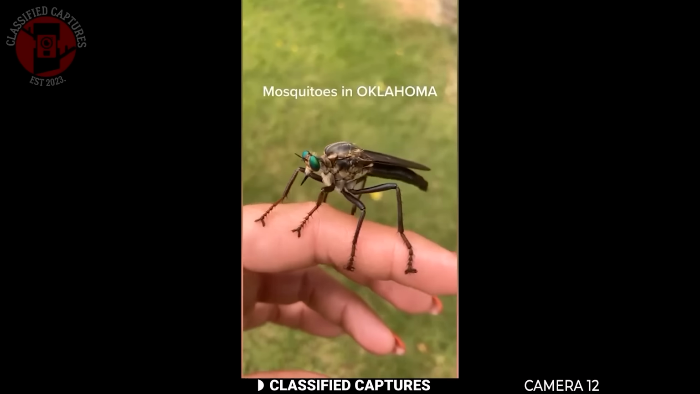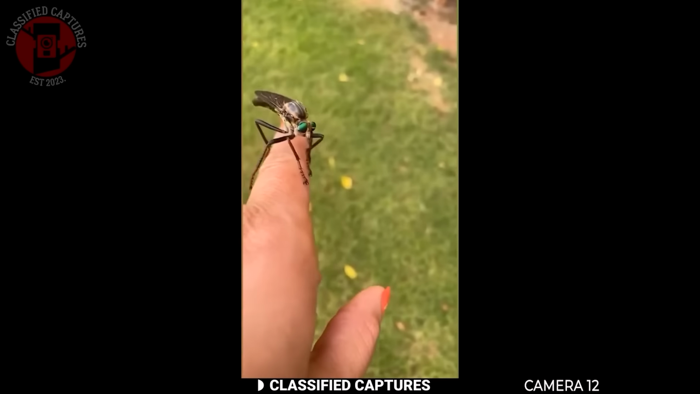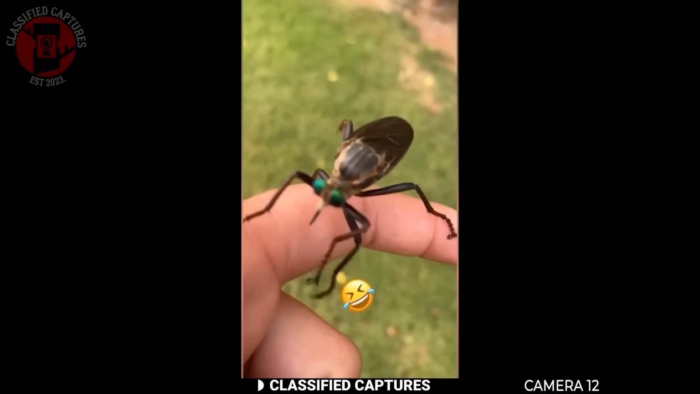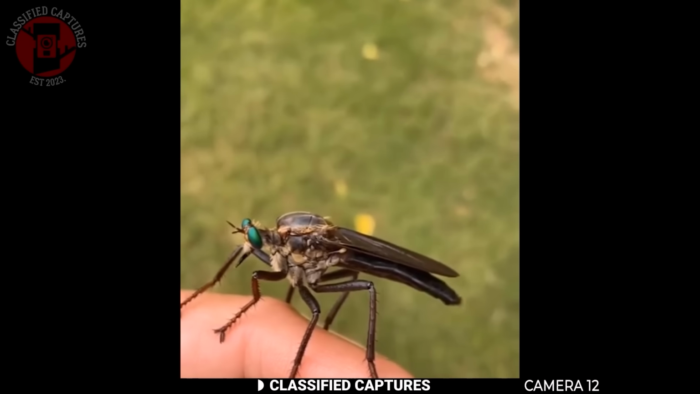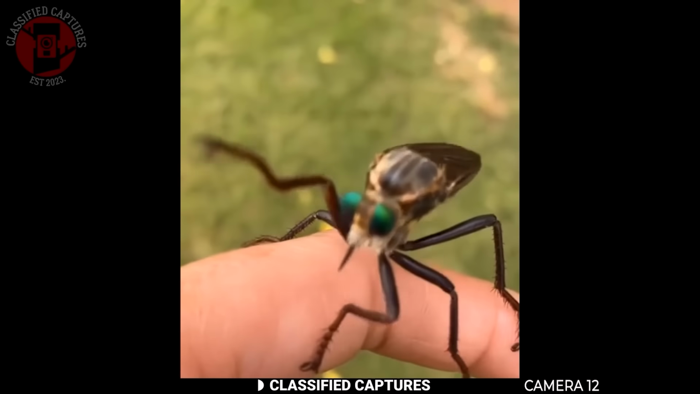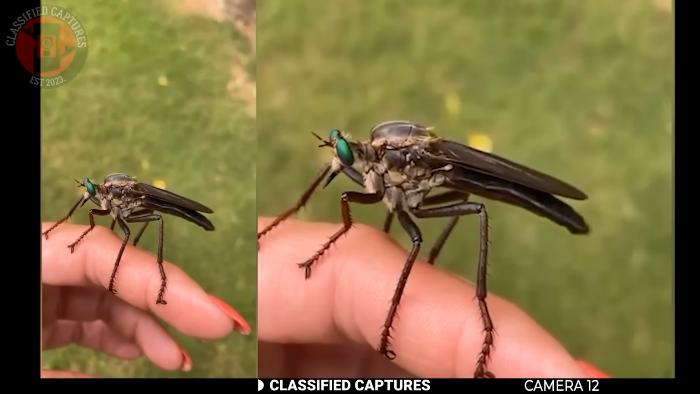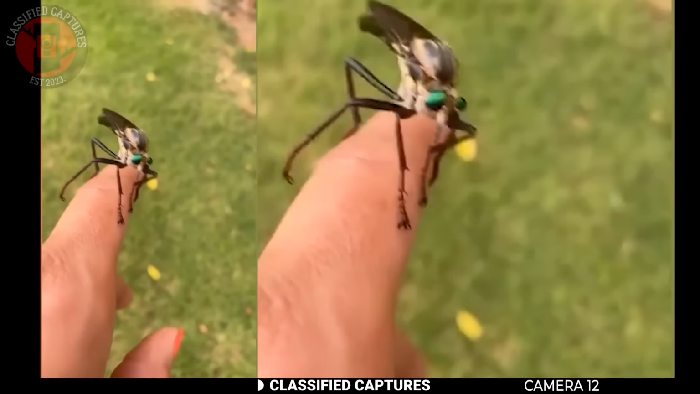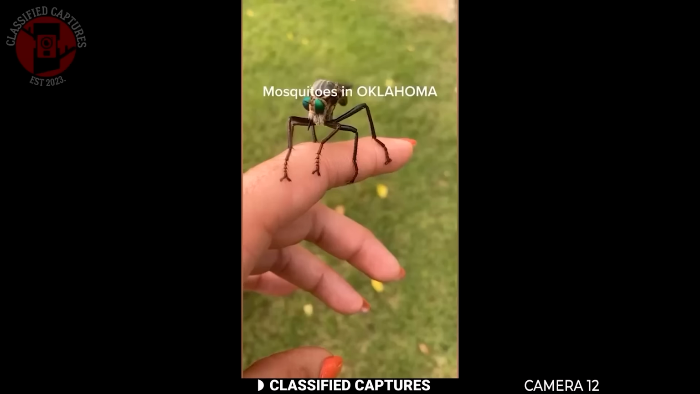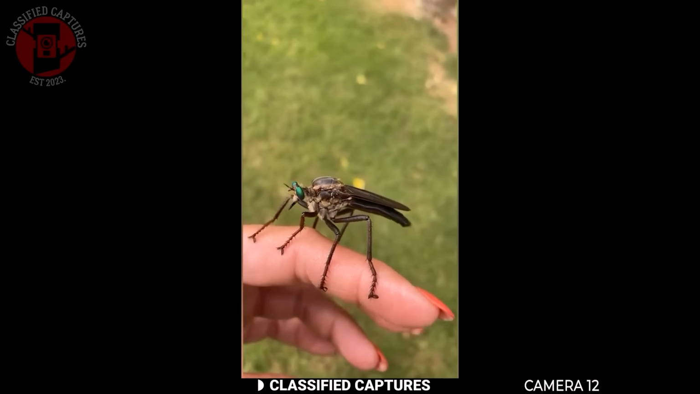A woman recently shared a very bizarre video of an insect that landed on her finger while she was outside. At first glance, it looked like a mosquito, but not just any mosquito. This thing was massive, about the size of a butterfly. The insect had that familiar mosquito shape with the long legs and the thin body, but seeing it at that size really makes you do a double take. And honestly, if it's some kind of giant mosquito, that's not good news at all.